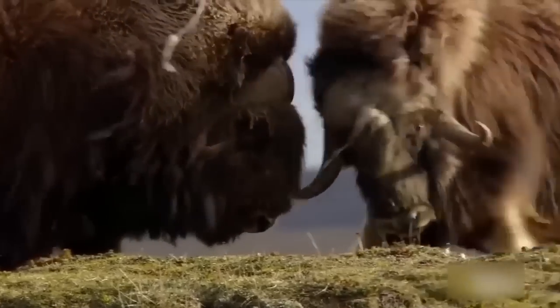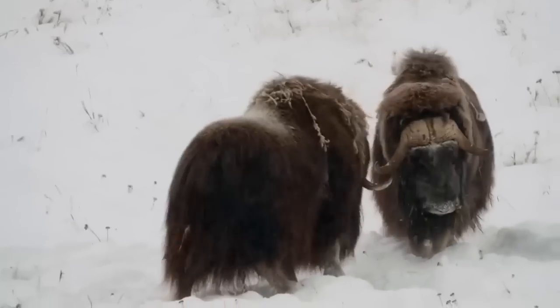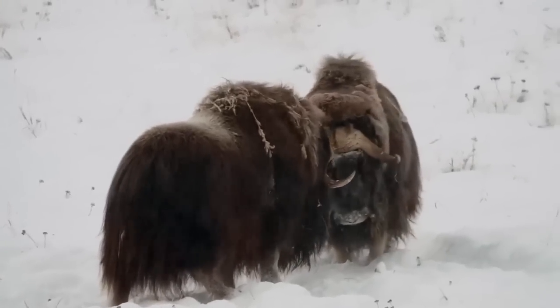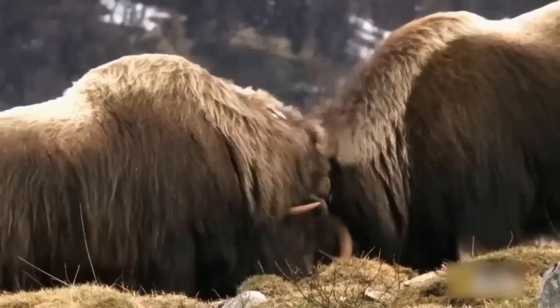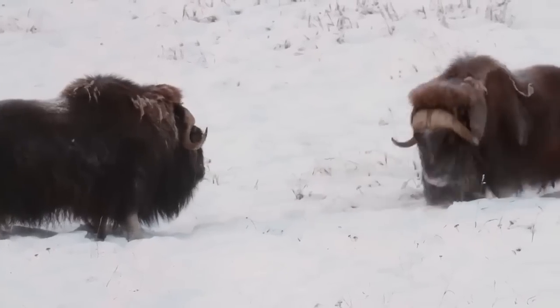One of the strongest and most violent creatures on Earth is the musk oxen. If you don't believe me, you should sometimes watch this animal fighting over harems. They are so heavy and aggressive that even the ground starts to shake when they fight.